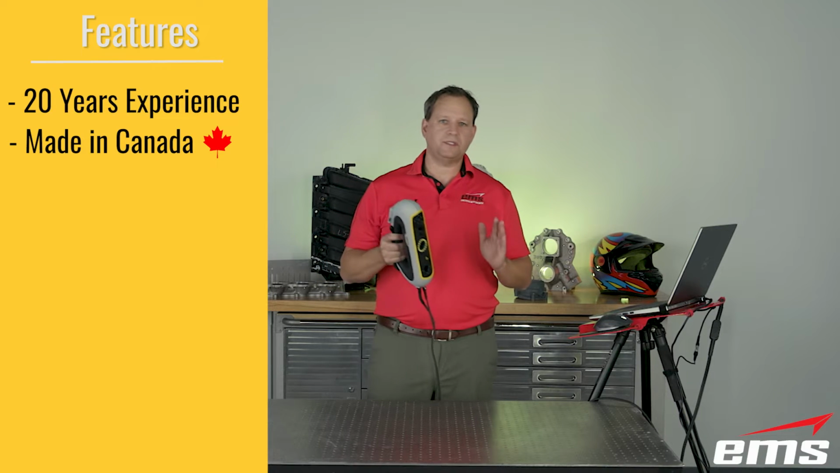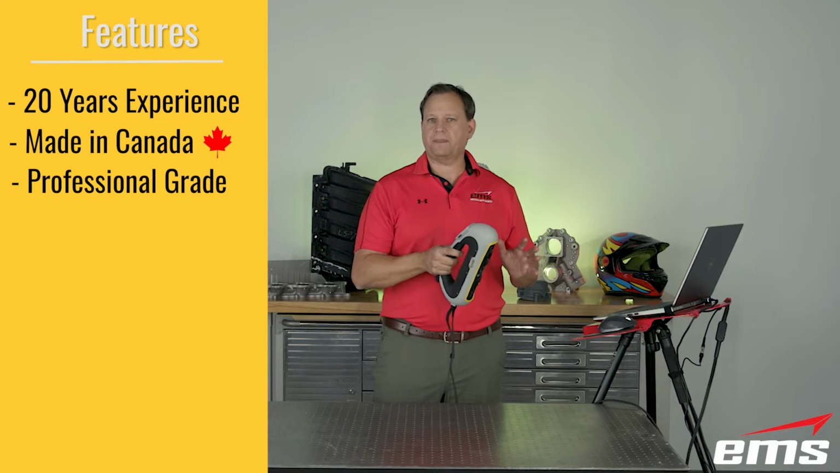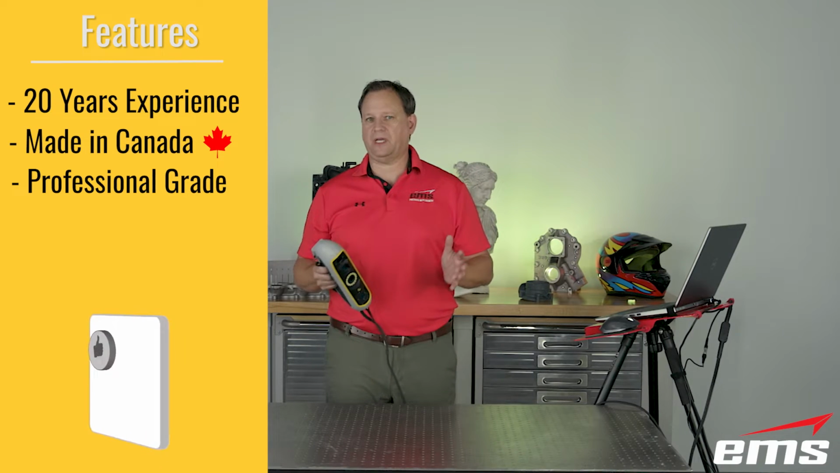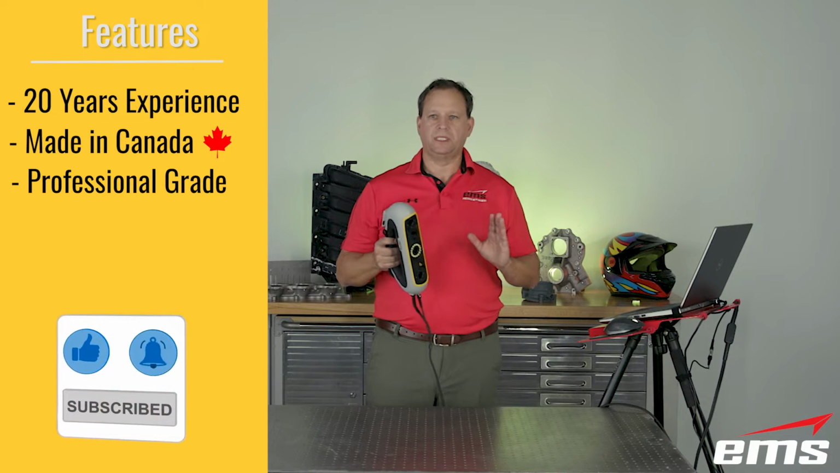Also, this is an industrial professional scanner, designed and built from the ground up, brand new. This is not a consumer or a prosumer type scanner trying to be a professional 3D scanner. This is a professional industrial scanner.